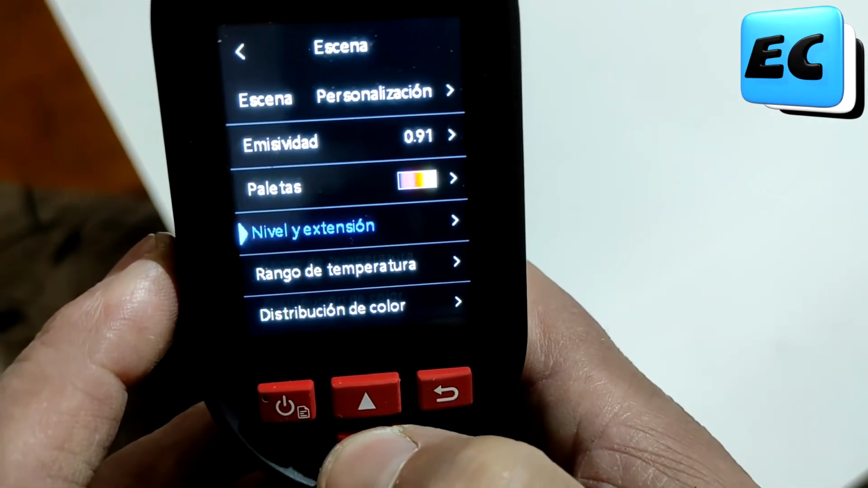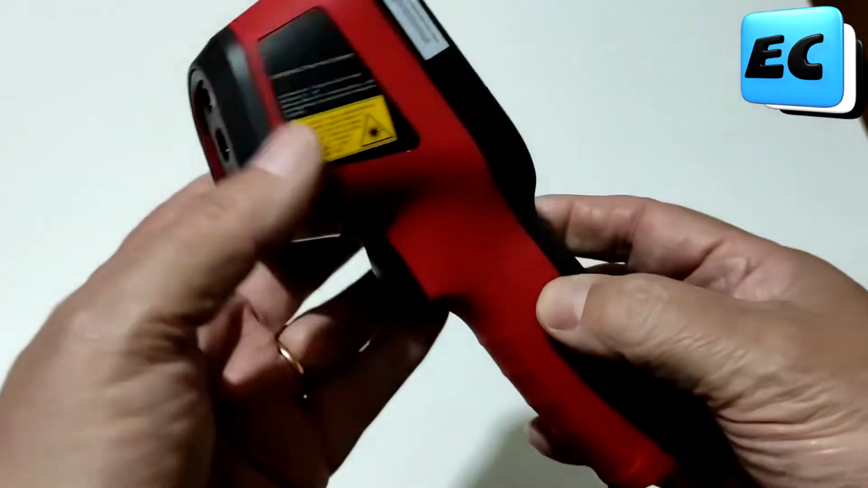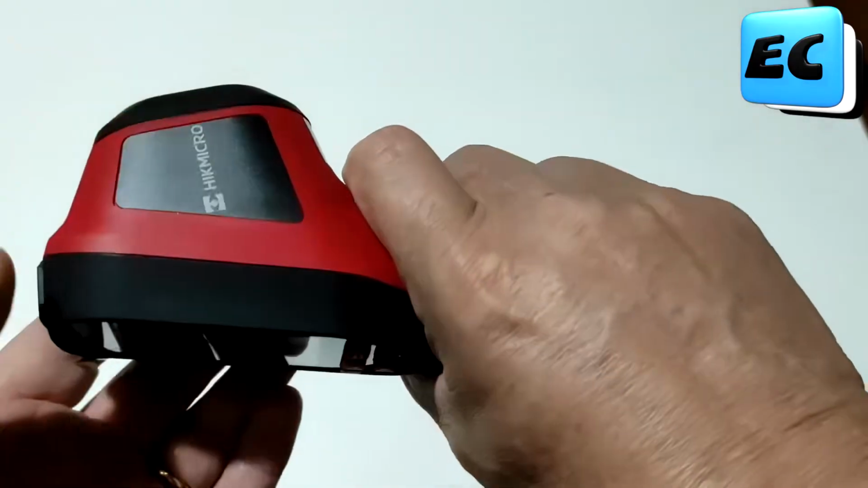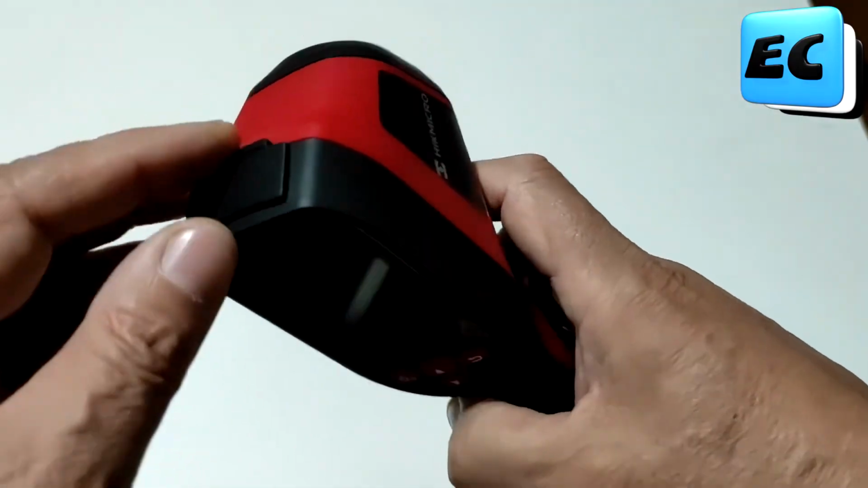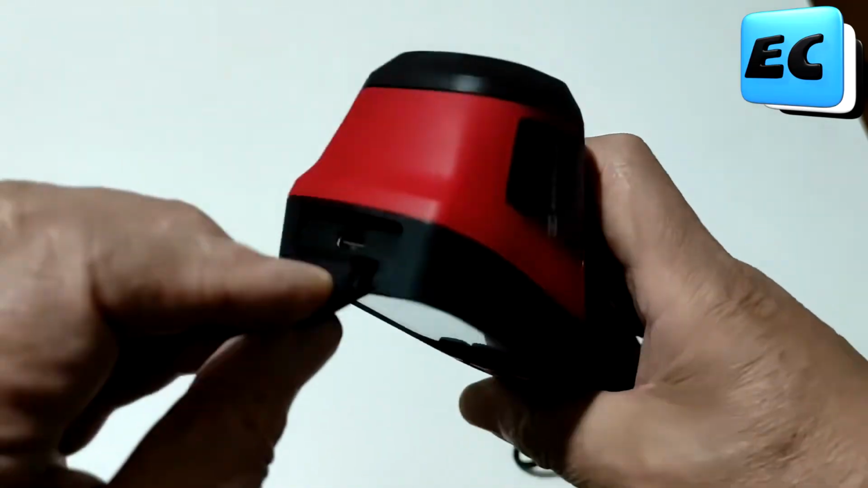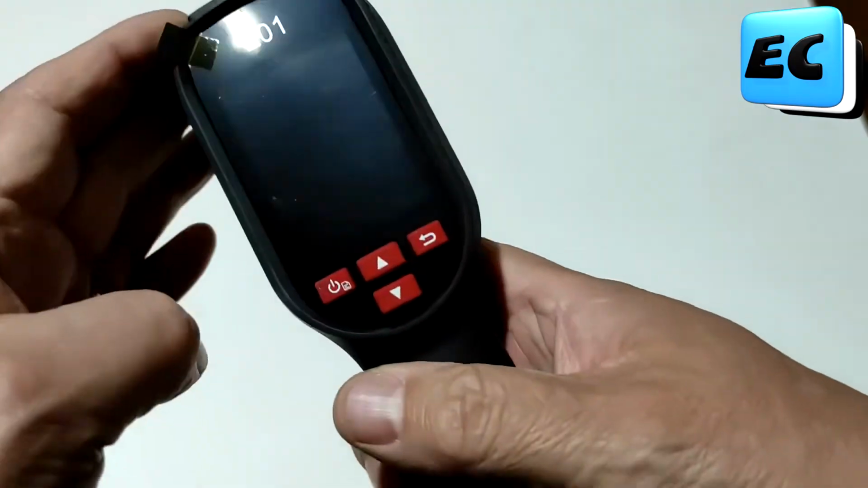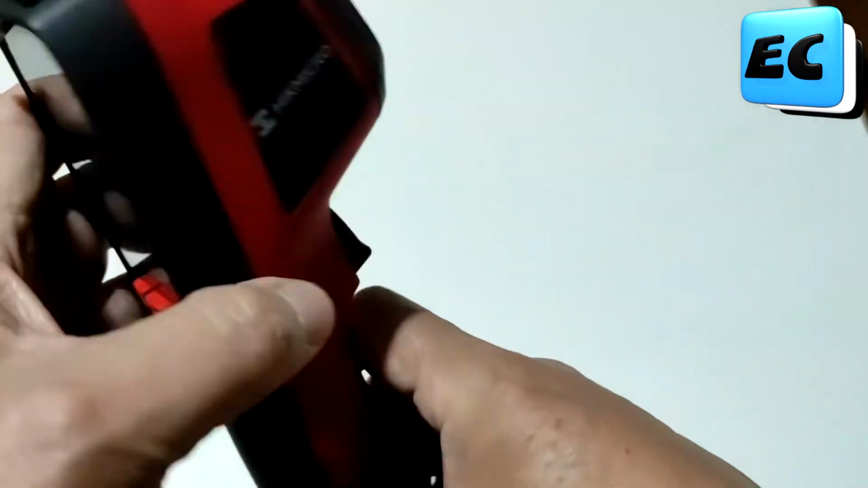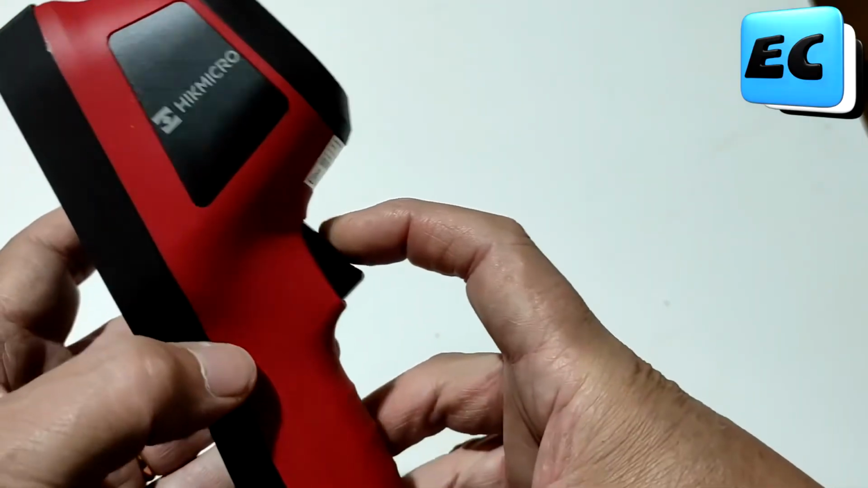After testing it for a while, well, I'll tell you what I liked and what I didn't like so much. Well, the pros are, it's compact and sturdy. It has very good battery life. Like I said, 8 hours is really good. The Super IR function improves the image quite a lot. It's ideal for maintenance and quick detection. It's easy to use. The cons, well, the 96x96 resolution seems a bit low.